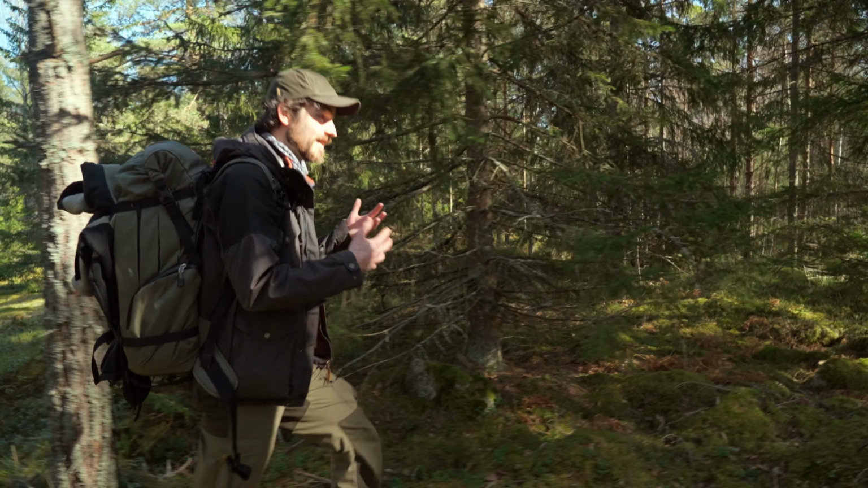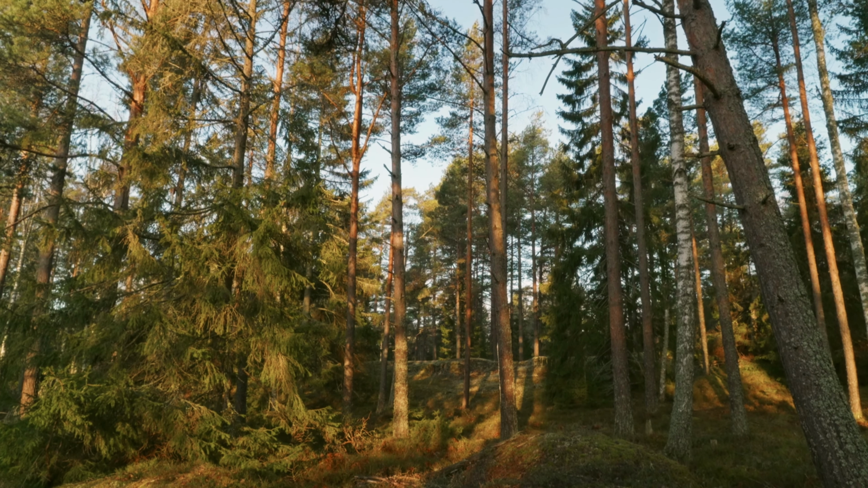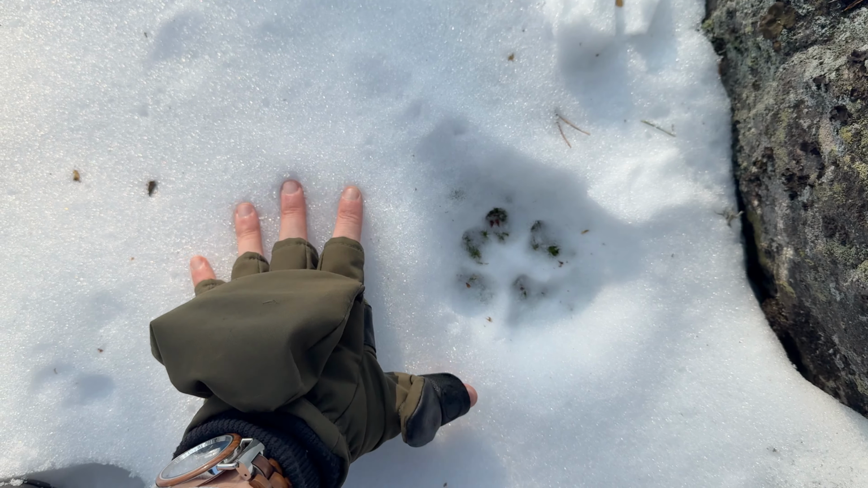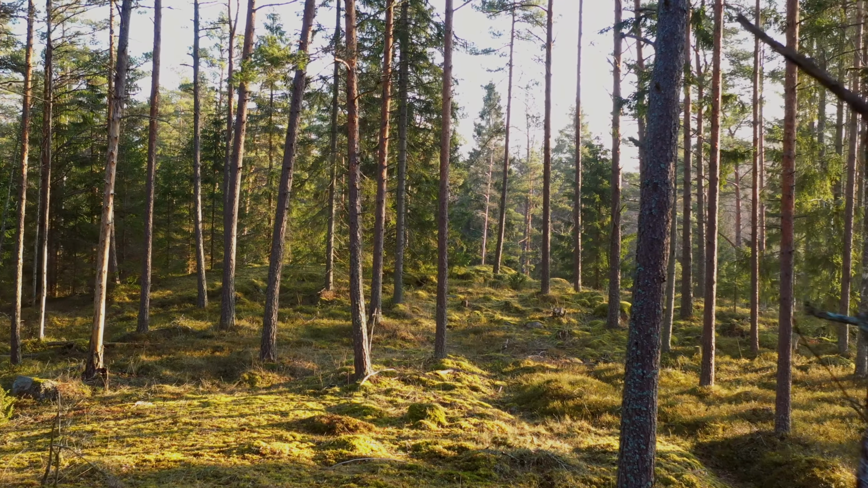These forests are enormous though, so our best bet of finding a lynx will be to first find some signs that they're active in a particular area. To find the lynx, I would usually look for tracks in the snow, but there's no snow anymore. So, yeah. With no snow forecast, we were going to have to do things the hard way.